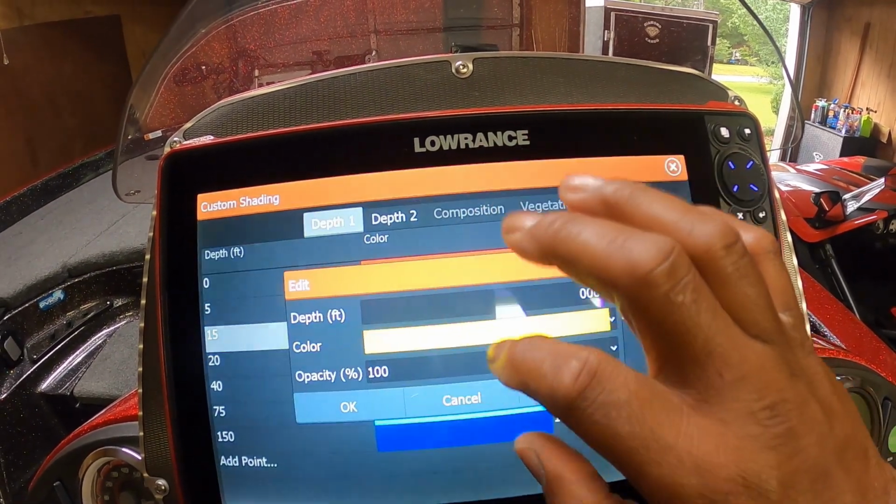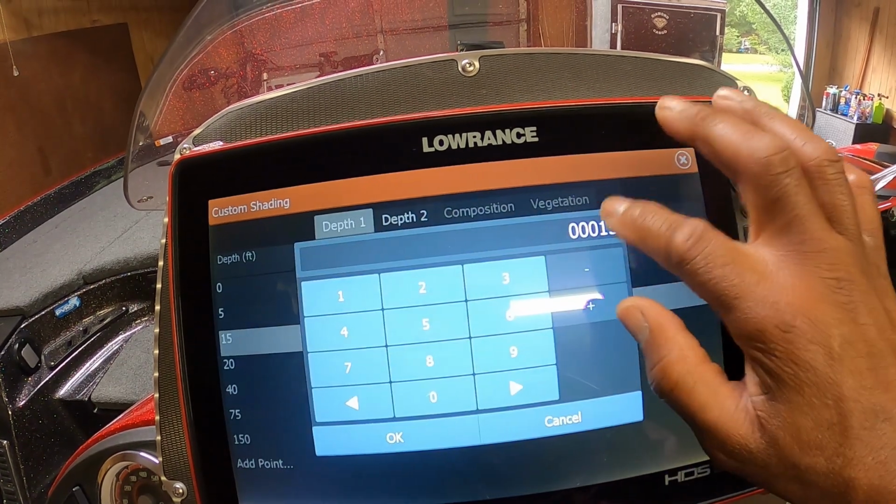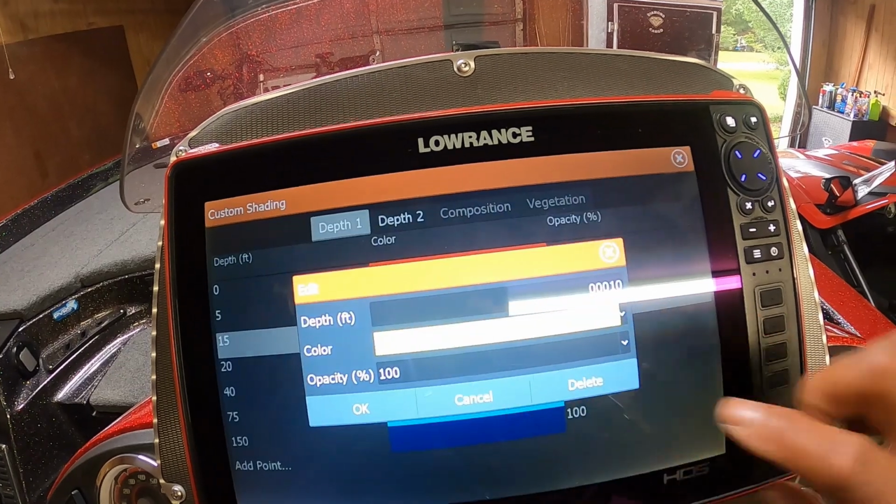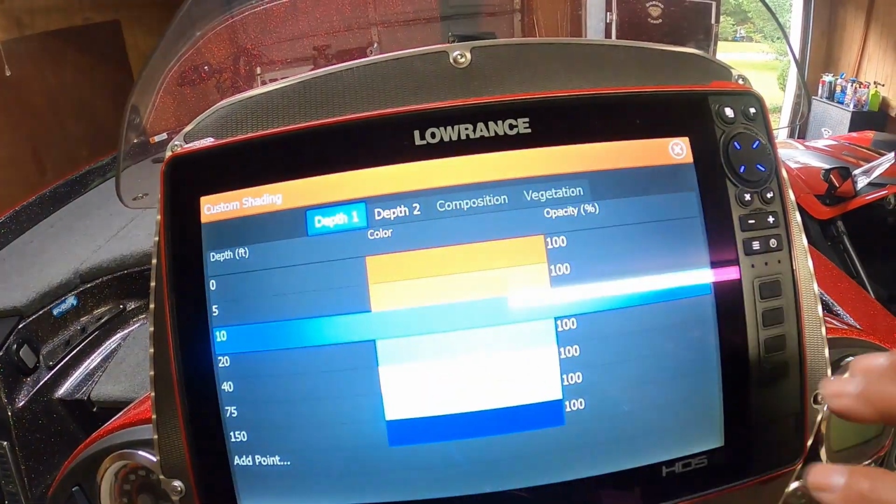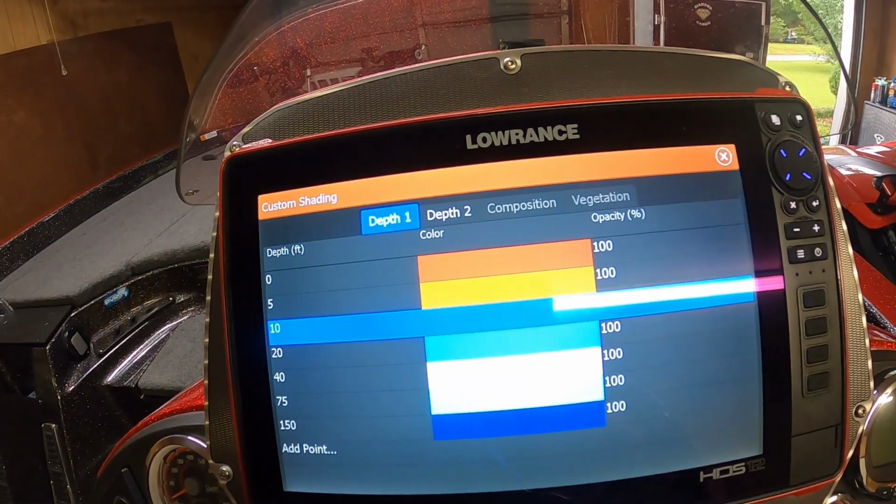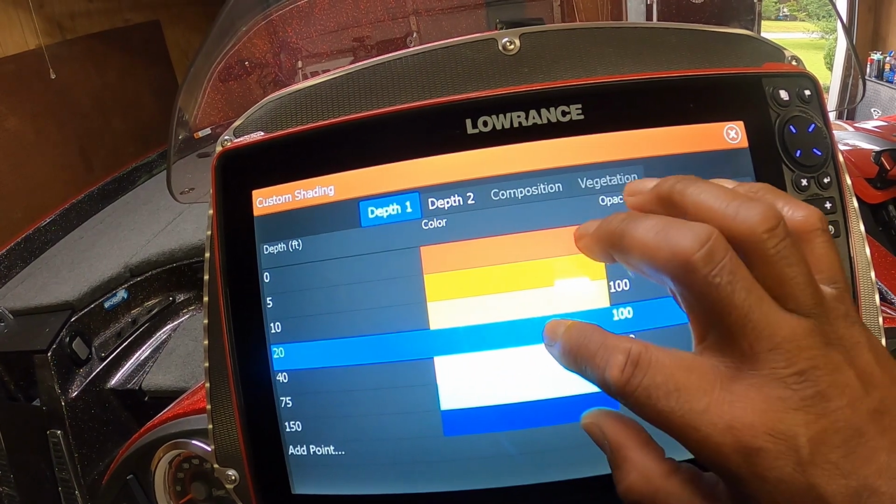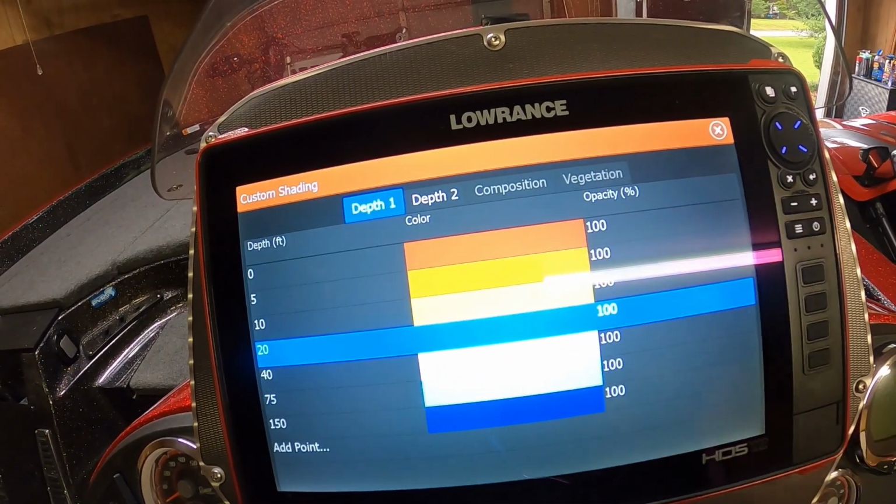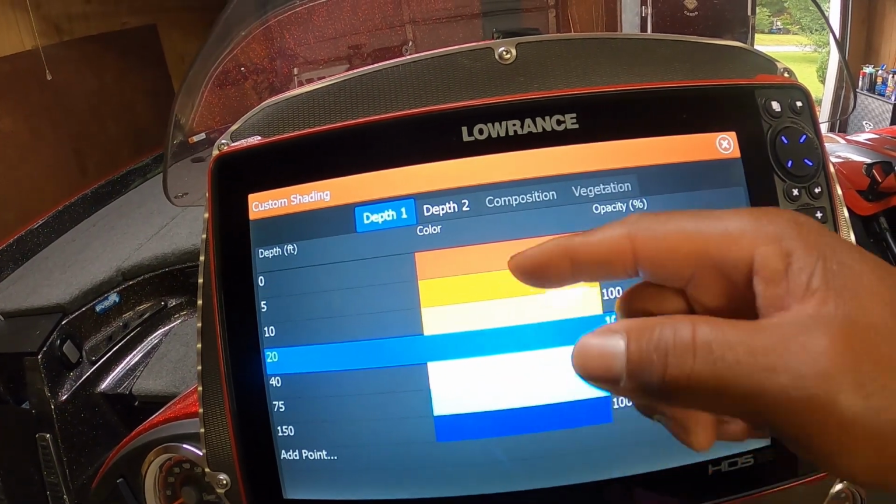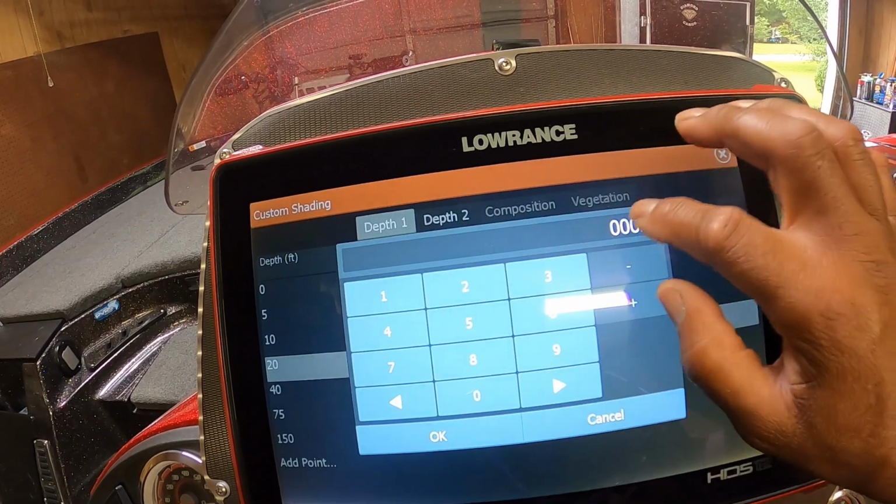And then I personally will try to go in increments of 5 feet until I get to a certain depth, and then I don't care, because I don't fish out to 40 feet and stuff like that. So however you want to do it, according to how you fish, whatever you're comfortable with. So that's 10 feet, 5 to 10, 10 to 20. We'll change that to 15.